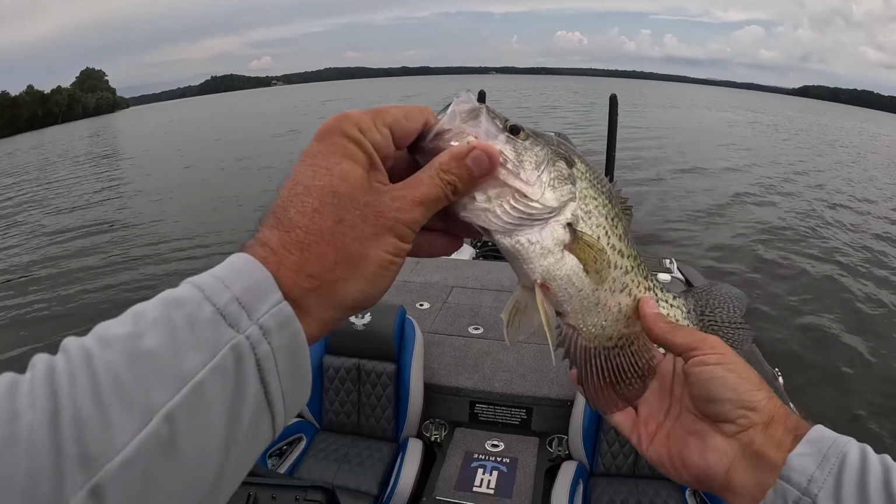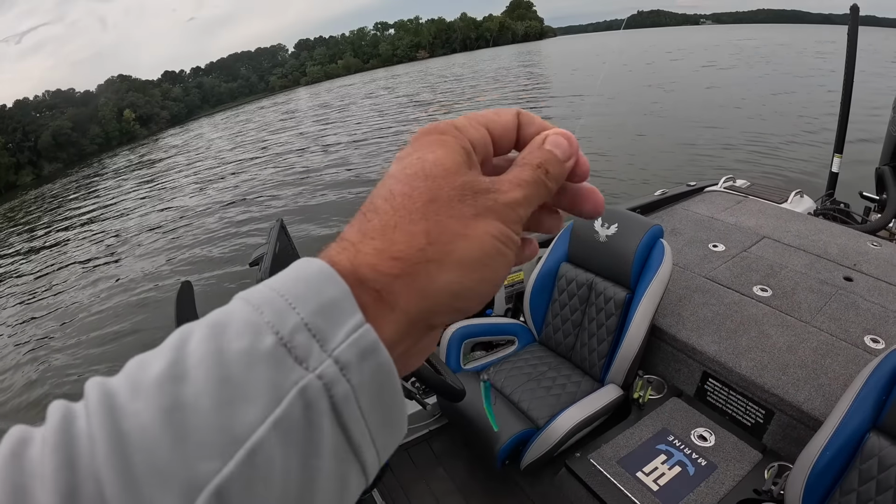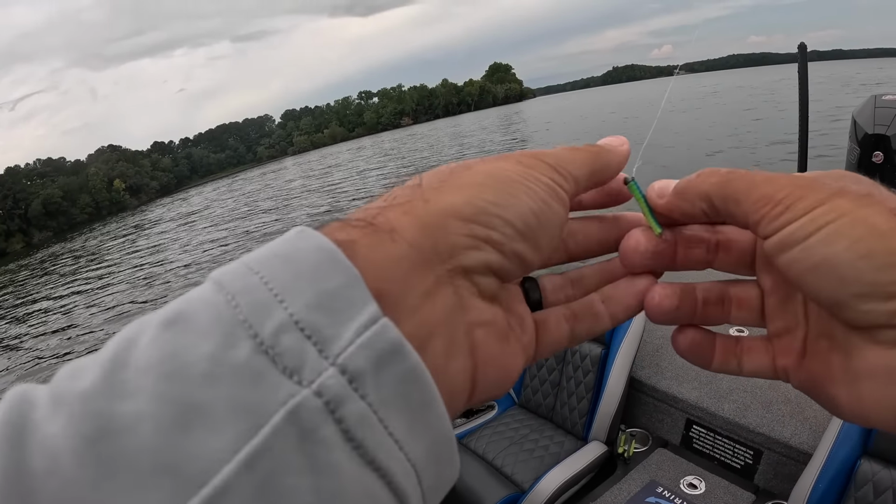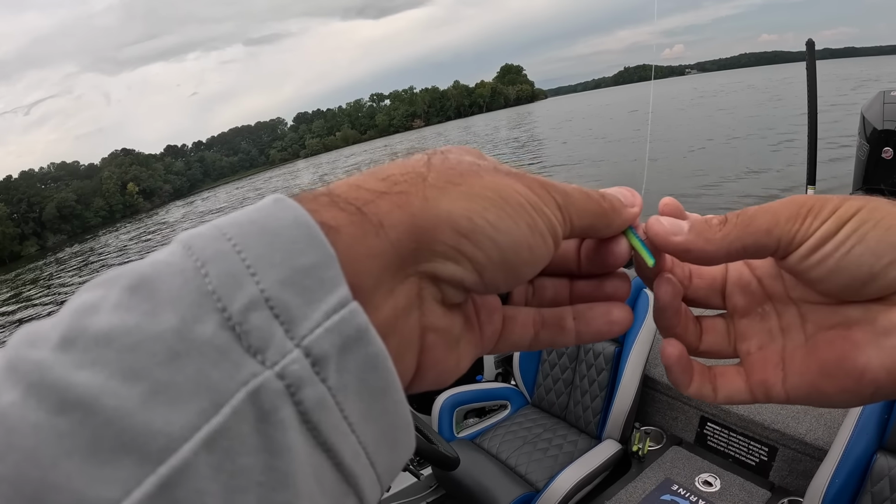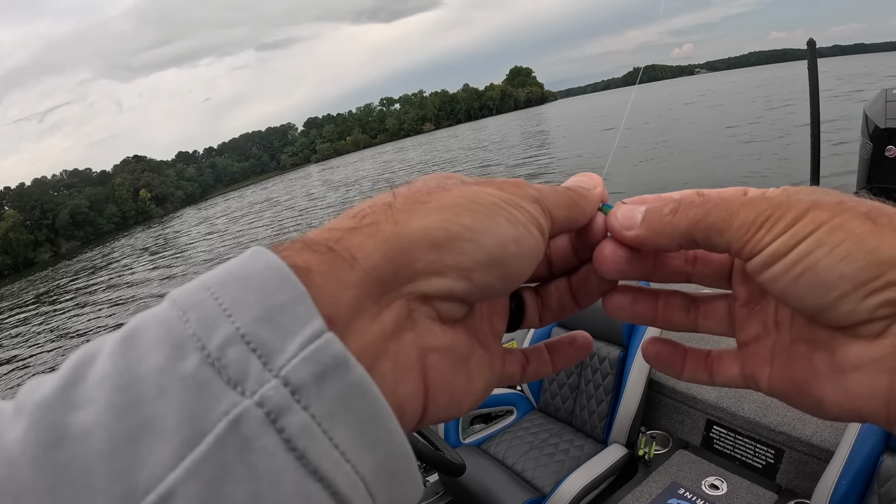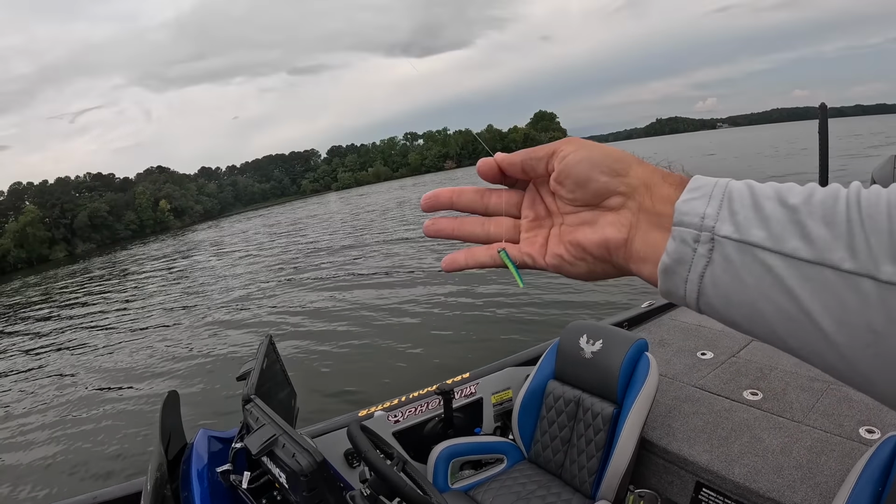Pretty fish. I'm getting these on a chartreuse and blue Trout Magnet. I told y'all I was going to play around with some different colors. I tried that unicorn color, the pink and purple. They didn't much care for it. So I put this chartreuse and blue color on there, and they're reacting to it pretty good. I'll take y'all through the whole setup.